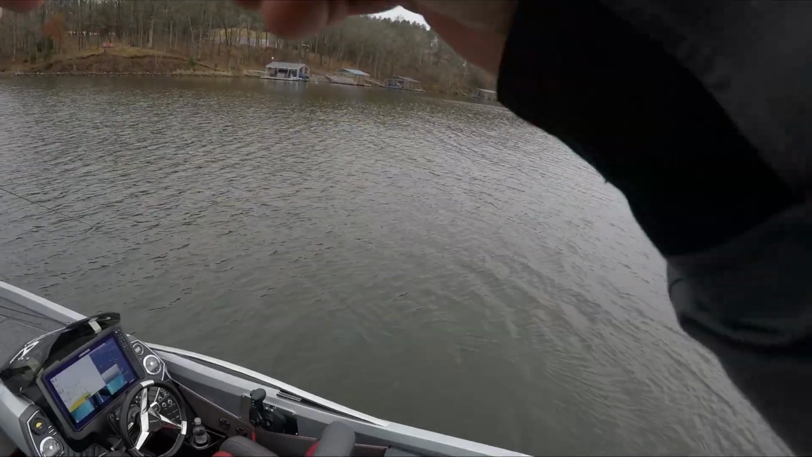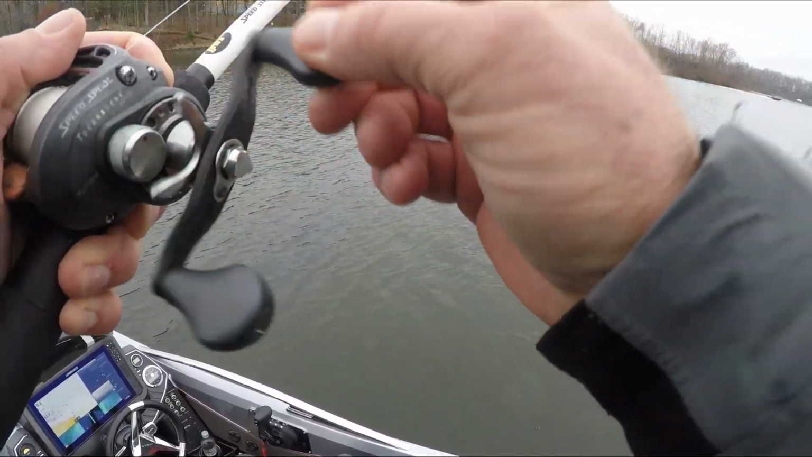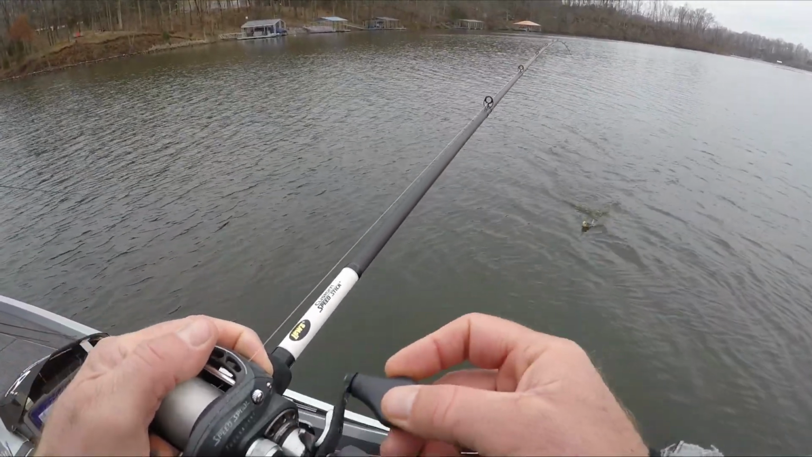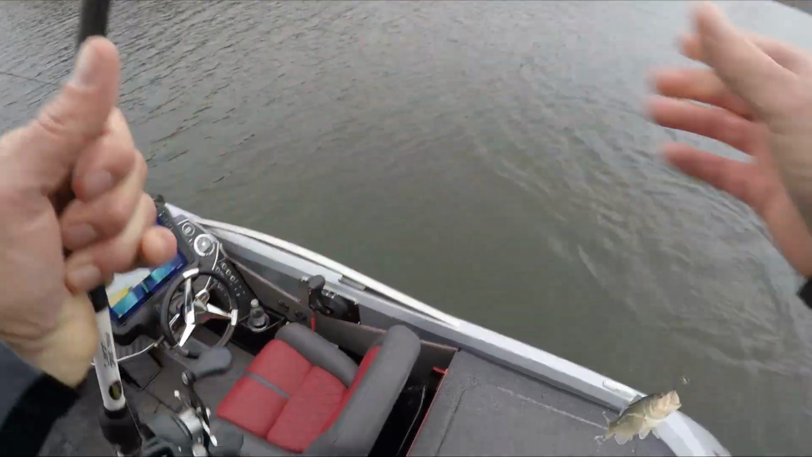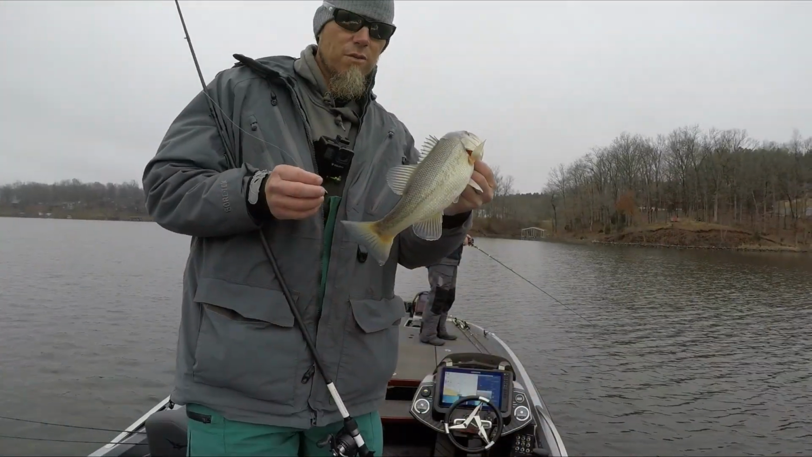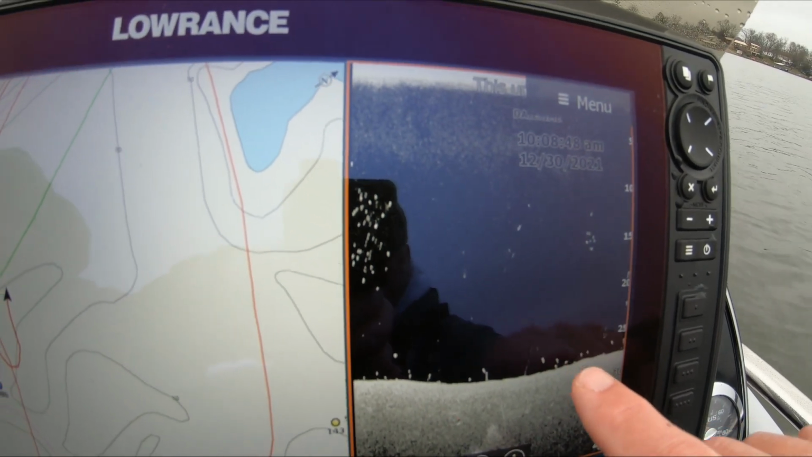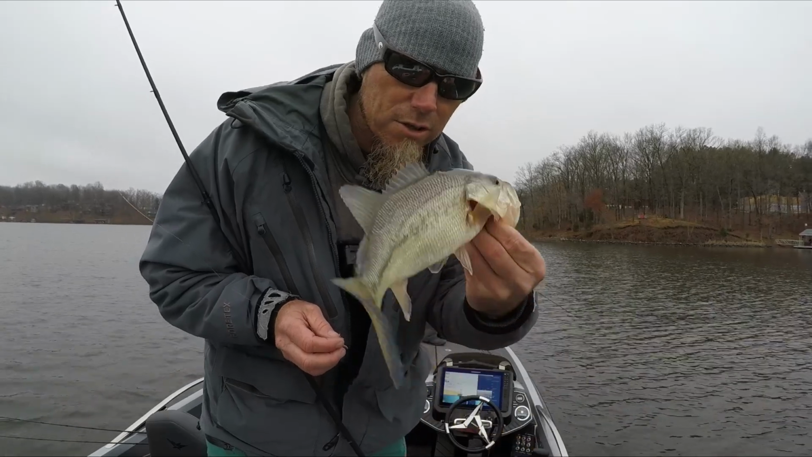Nope. Little fish. There you go. Just like that. Little fish, but we idled through here a while ago, put a little waypoint on this spot, took off, idled some other spots, came back, and these fish are still here.